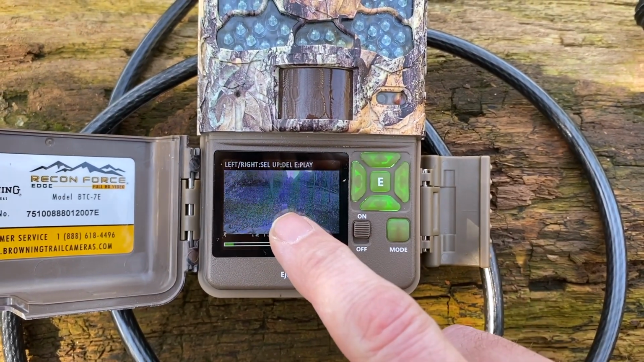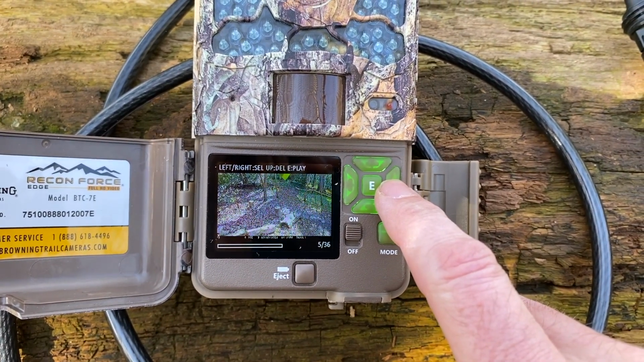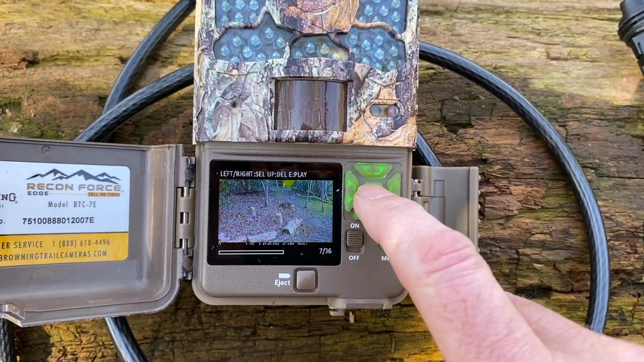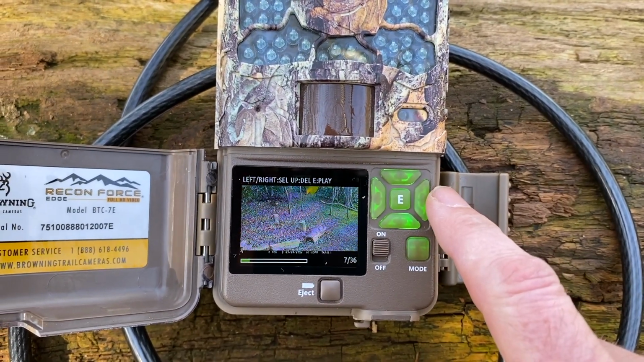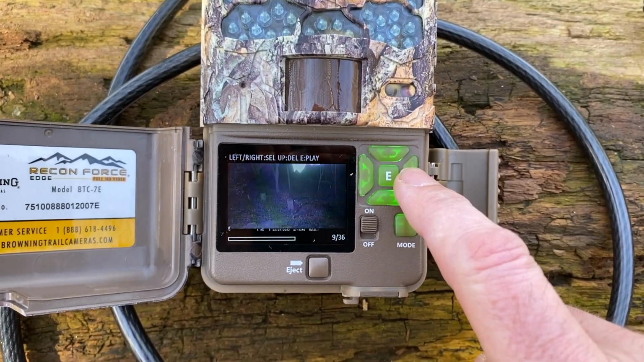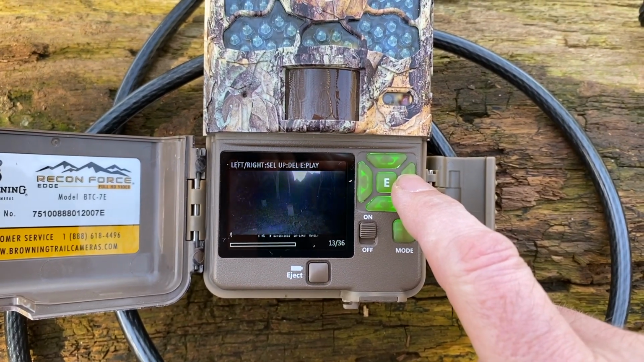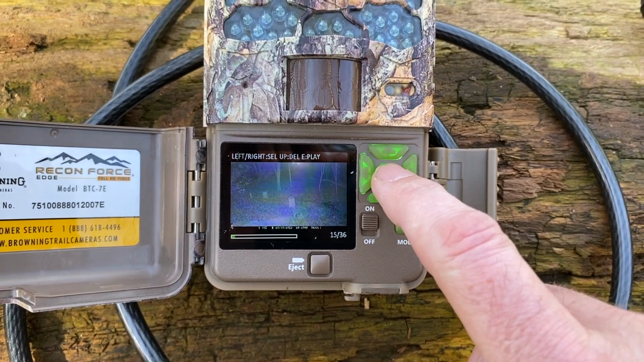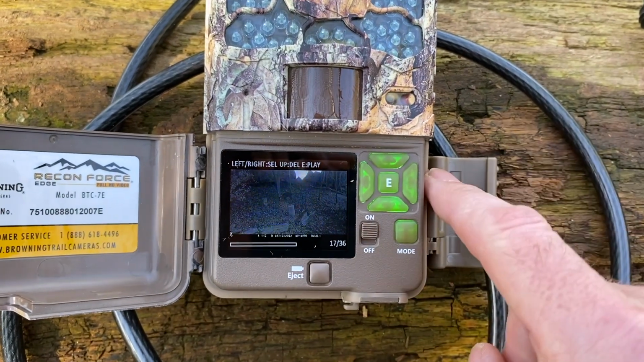It obviously picked up our movement. Oh, there's a deer. The train going by in the distance. Oh, cool, look at this. Roe deer. Very cool. Looks like he's got little antlers, but we'll have a look when we blow it up on the screen. Another deer shot. Some fox, more deer. So this is the way you go through, and you can delete these or do whatever you want with them.